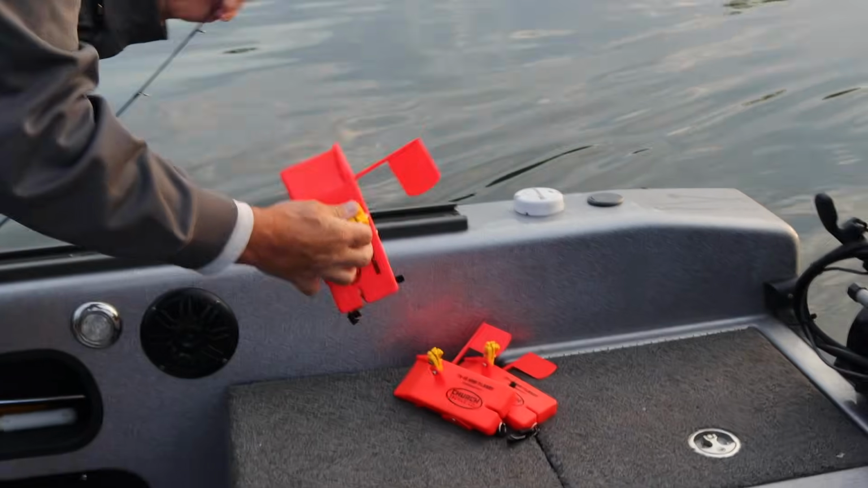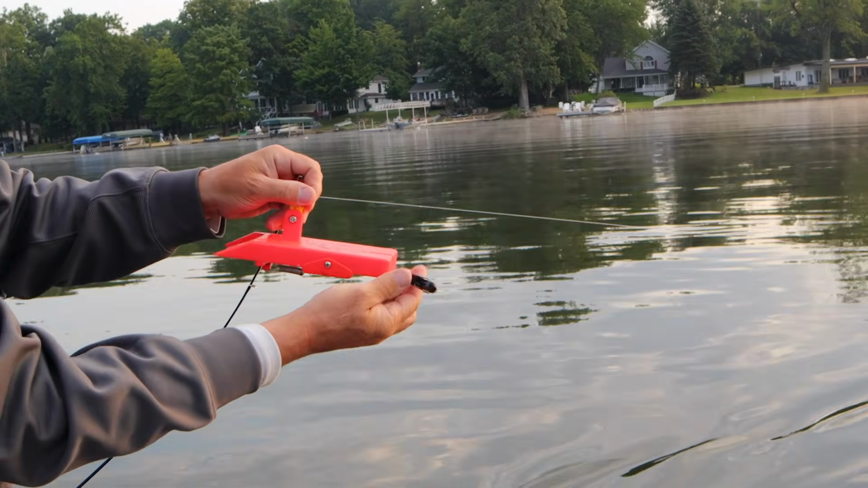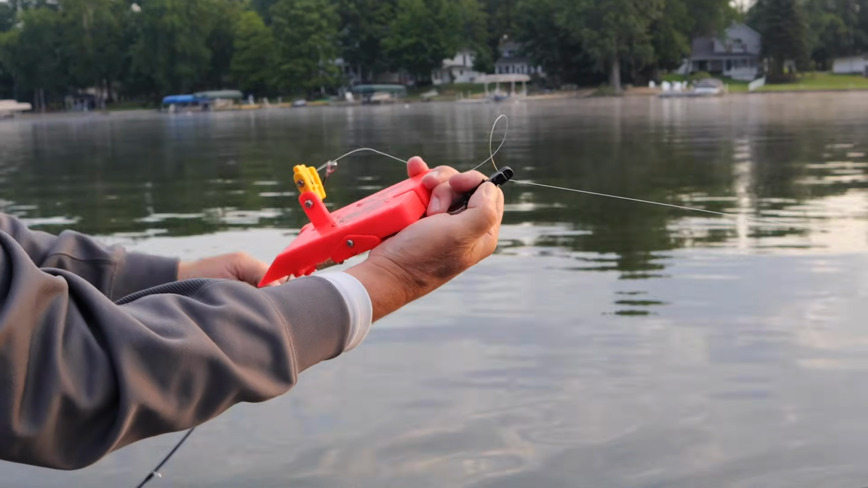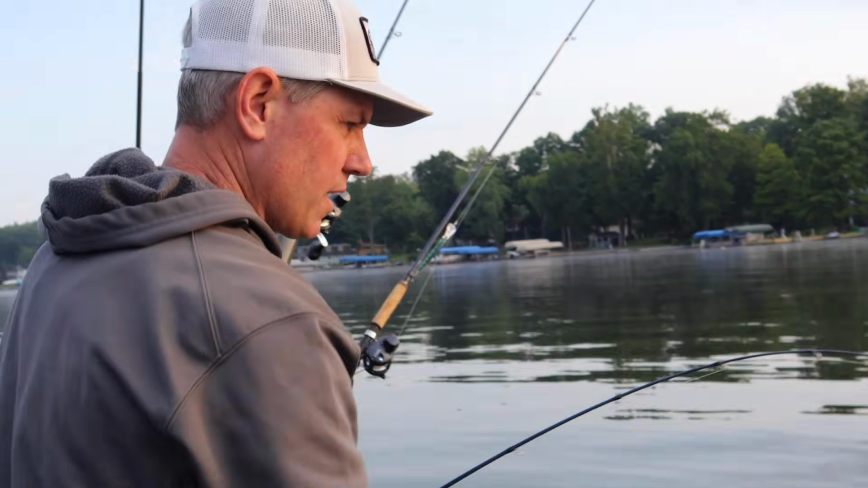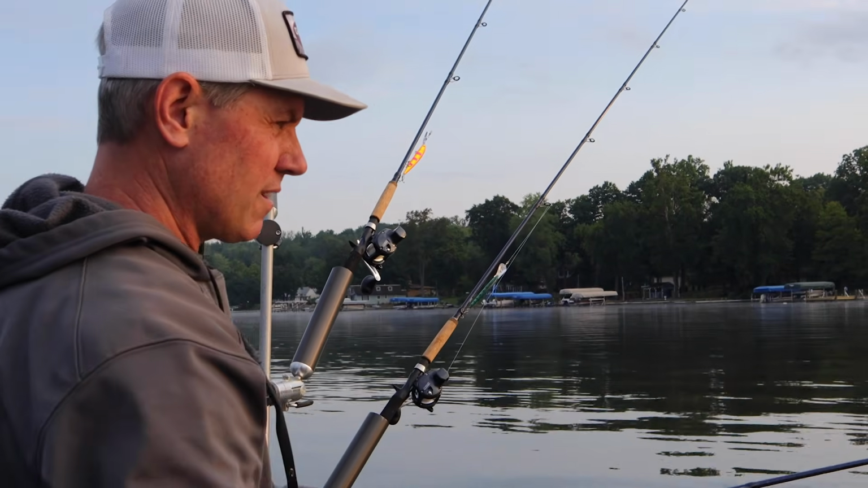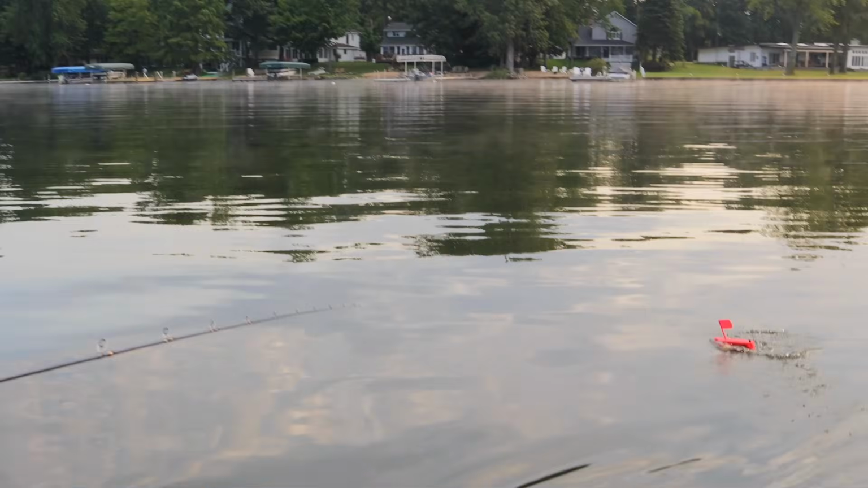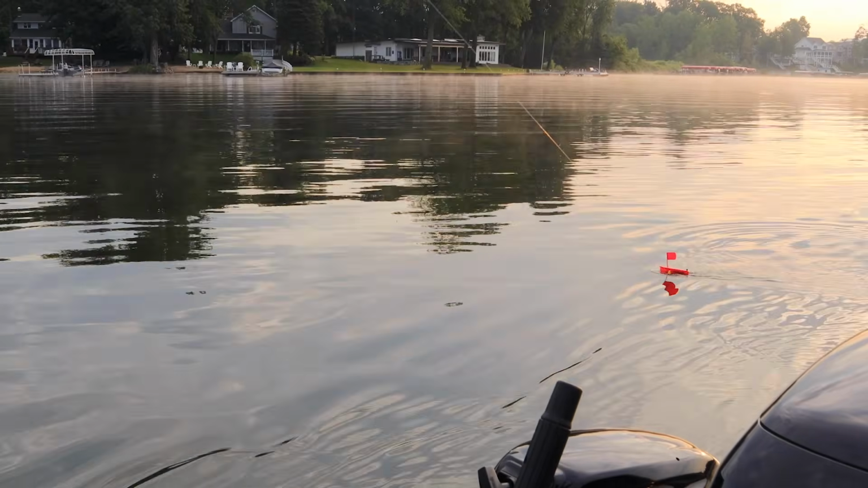We're going to clip our mini lockjaw on. Leave just a little bit of slack. Get the line behind the universal clip pin. And I'm gonna set it in the water. I kind of get them away from the boat a little bit. As you're going, it just makes them stand up and pull out a little bit better to start.